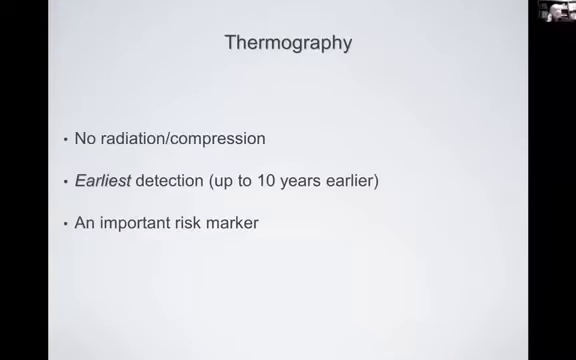However, in this particular study, which, as I said, went on for 12 years, within 5 years, more than 30%, more than a third, almost 40% of patients developed breast cancer within 5 years. So the thermograms weren't falsely positive. They were abnormal earlier than everything else.